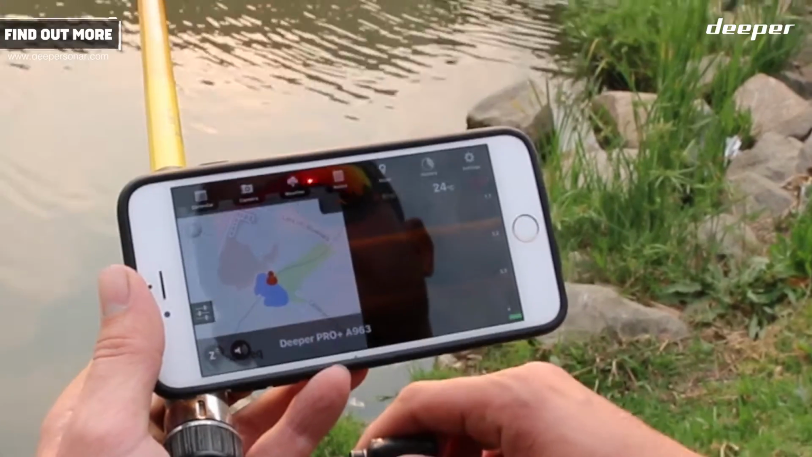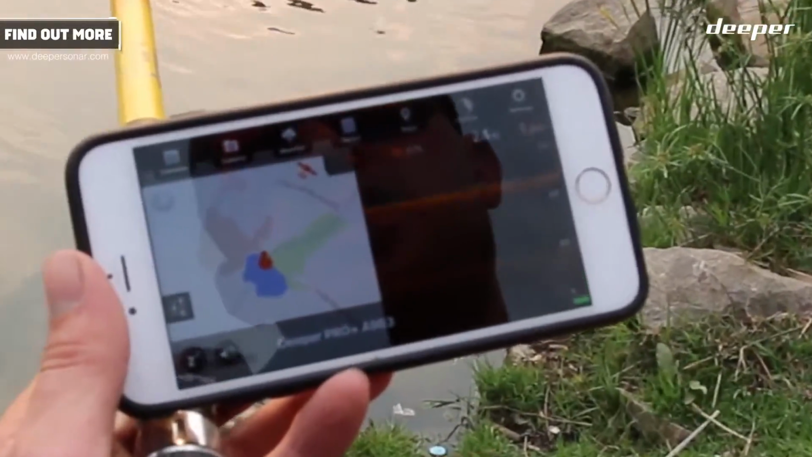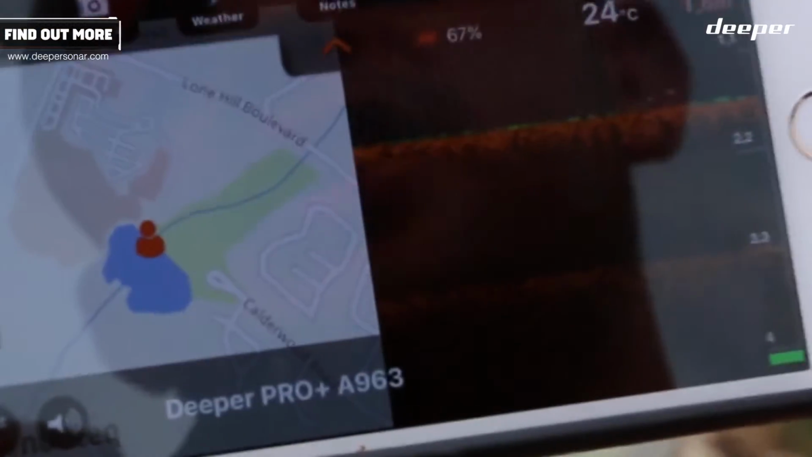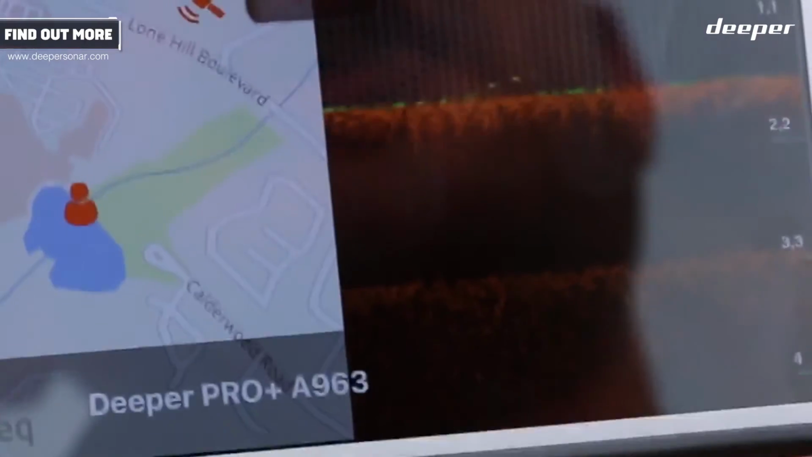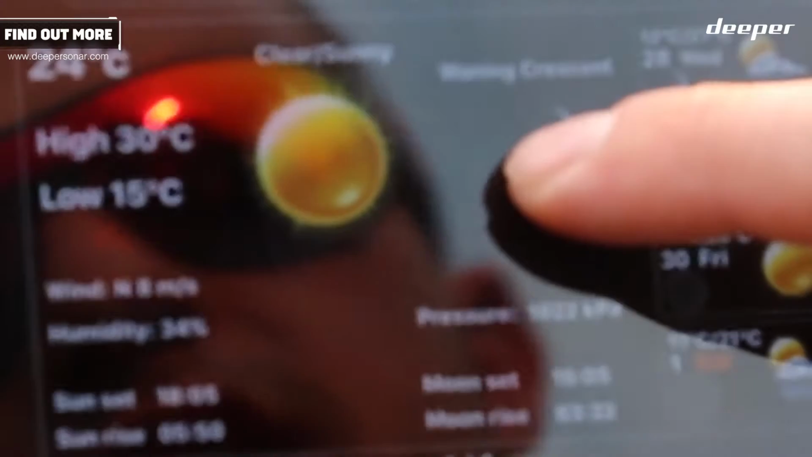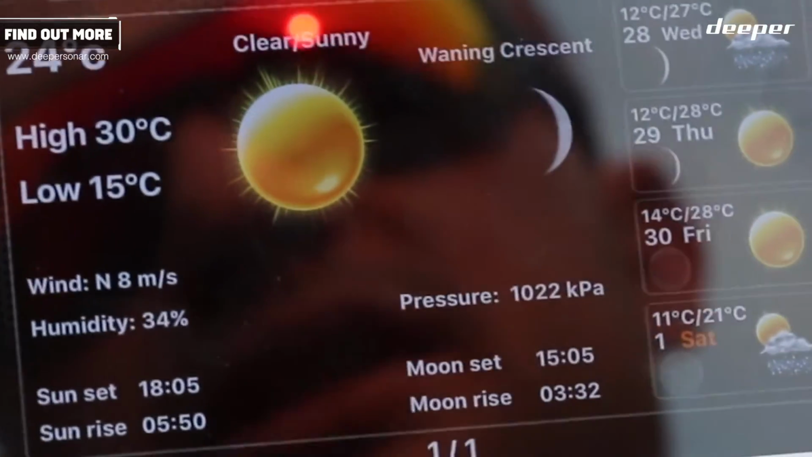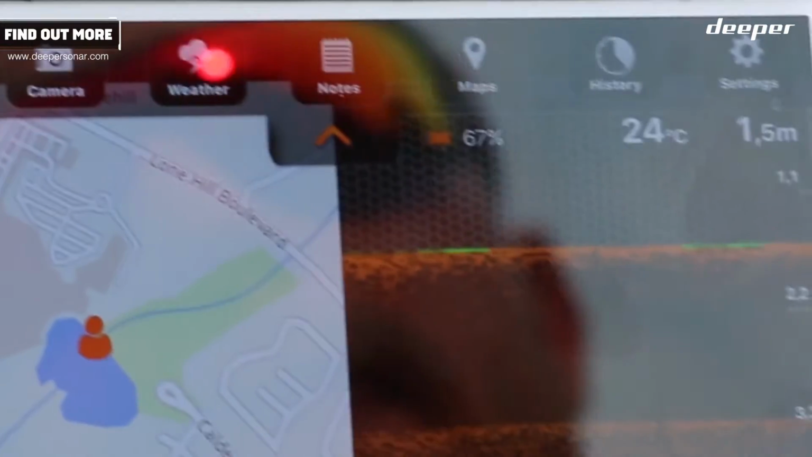What's nice about this now is, as we said, it's cloudy, there is sun here, but we don't know what the weather is. A lot of us, when we do fishing, we always want to fish until the last moment. So now, as an avid fisherman, I'm actually just going to quickly click on the weather, see what the weather is here today. Humidity 34%, 24 degrees. I'm happy with that. I can carry on fishing.